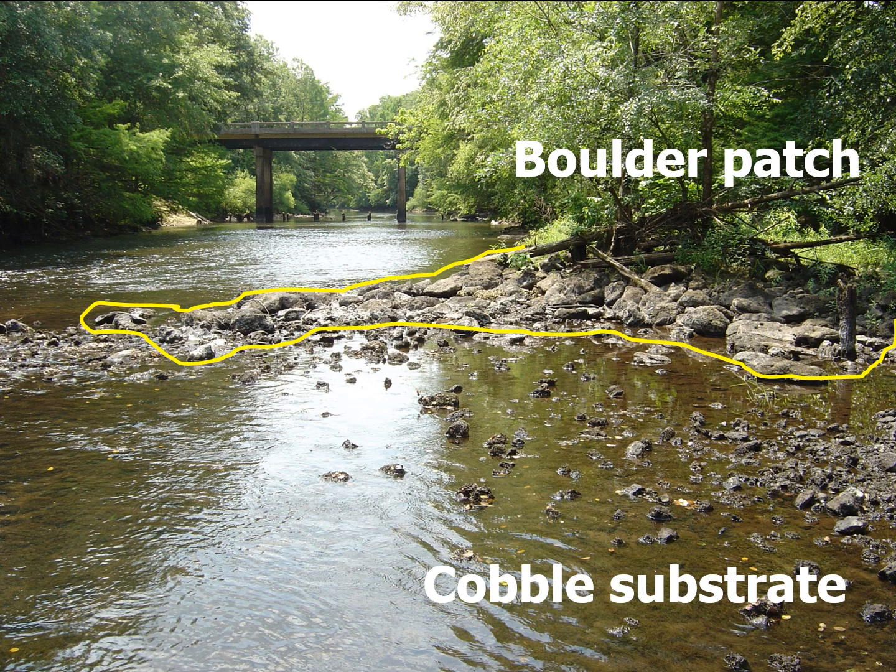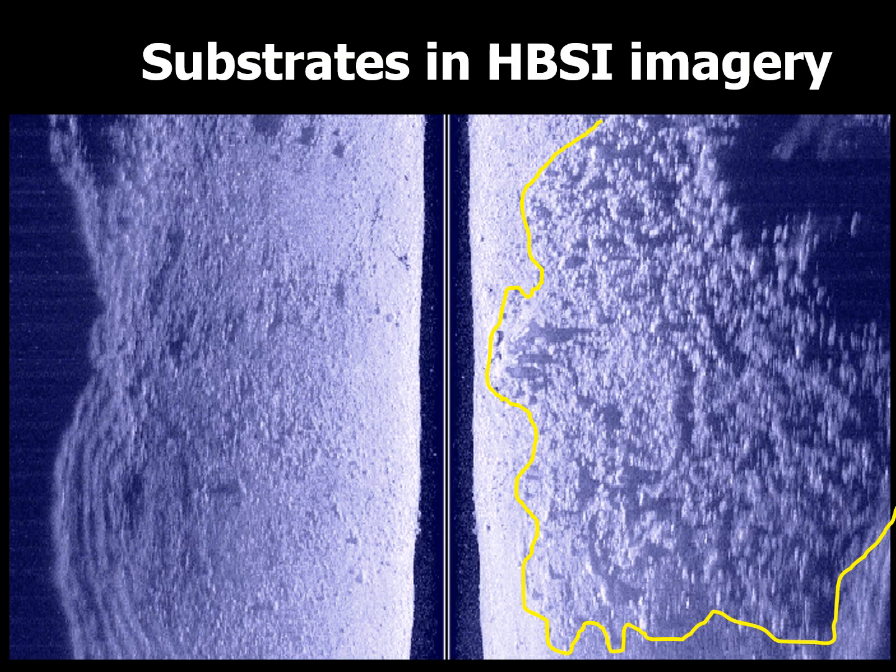Turns out there are many submerged features that can be discerned in sonar imagery. For example, the patch of boulders here surrounded by smaller diameter cobble substrate in the foreground. These substrates appear as coarse and fine textured areas in this sonar image of the exact area. I began wondering whether this imagery could somehow be incorporated into a GIS, where features such as these could be mapped where they occur in real geographic space.